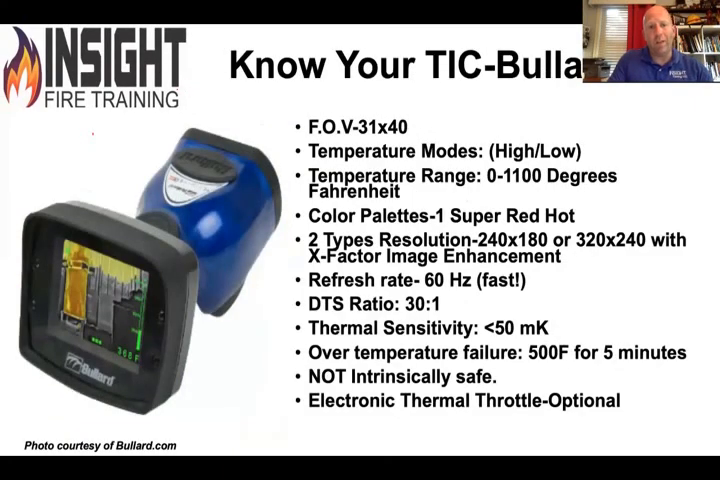Some of you said you had the LDX, very similar. Not quite as pretty a picture from my experience. They make it in 2 different models. The distance to spot ratio is a little less. It's got a very low thermal sensitivity, which is good, but it's not intrinsically safe. So you don't want to carry this into a methyl ethyl bad stuff environment.